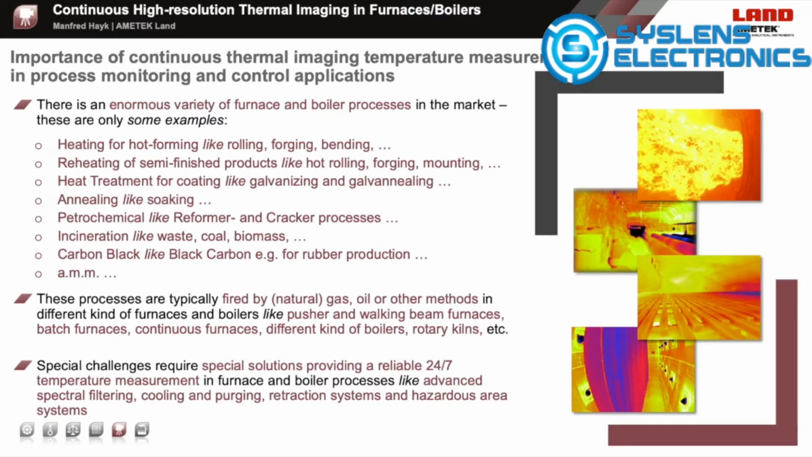A big amount of these furnace and boiler processes are fired by natural gas, but can also burn oil or other fossil fuels, creating completely different furnace atmospheres and measuring conditions.